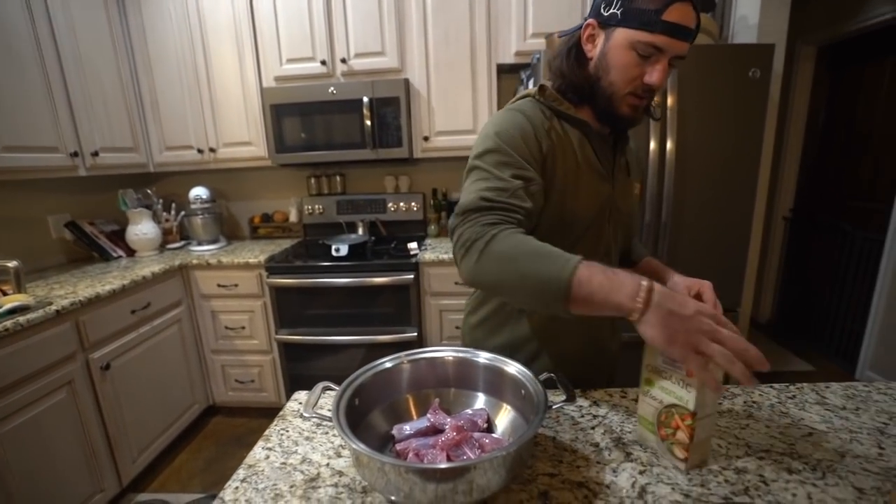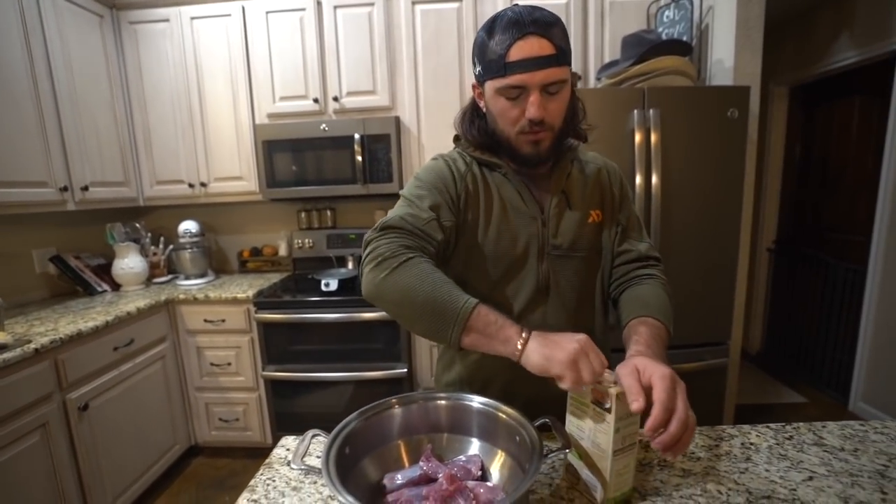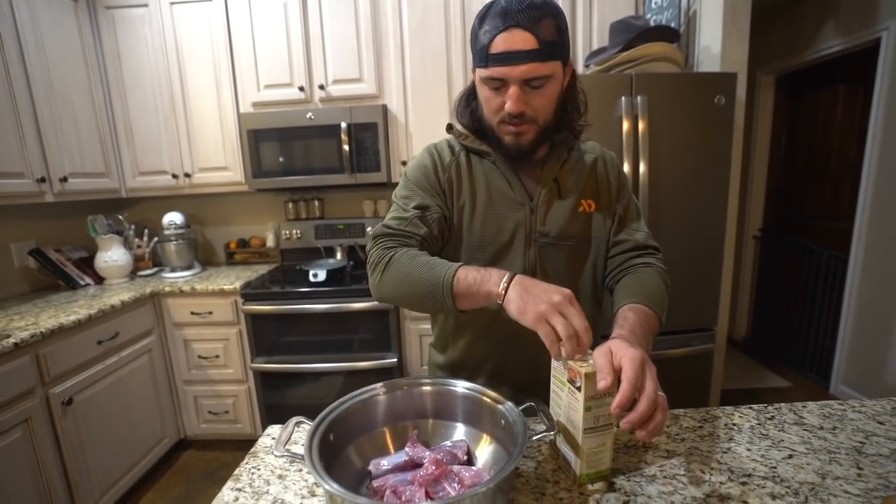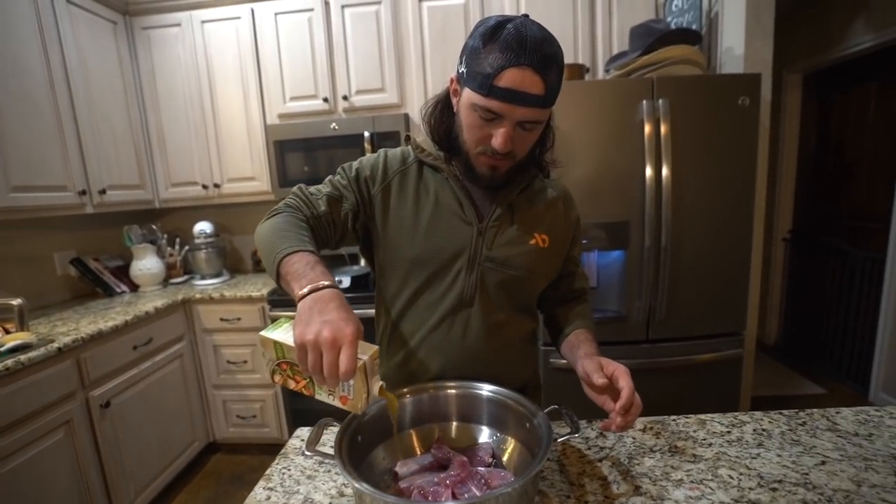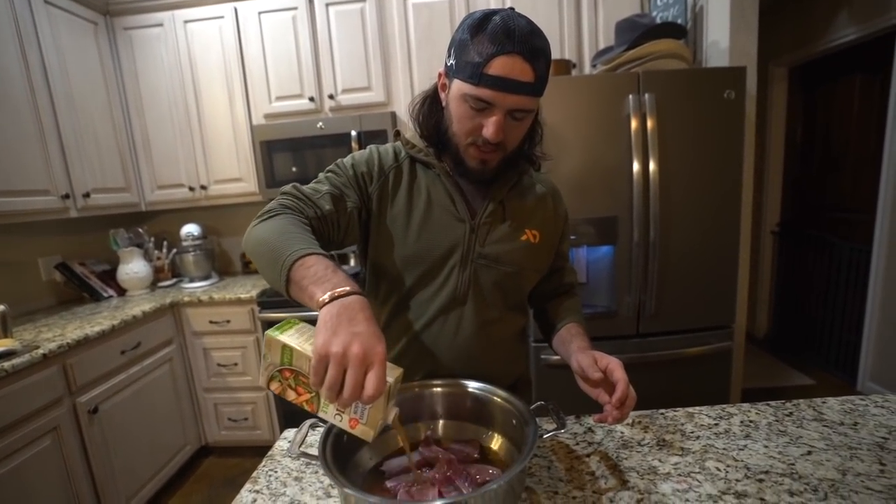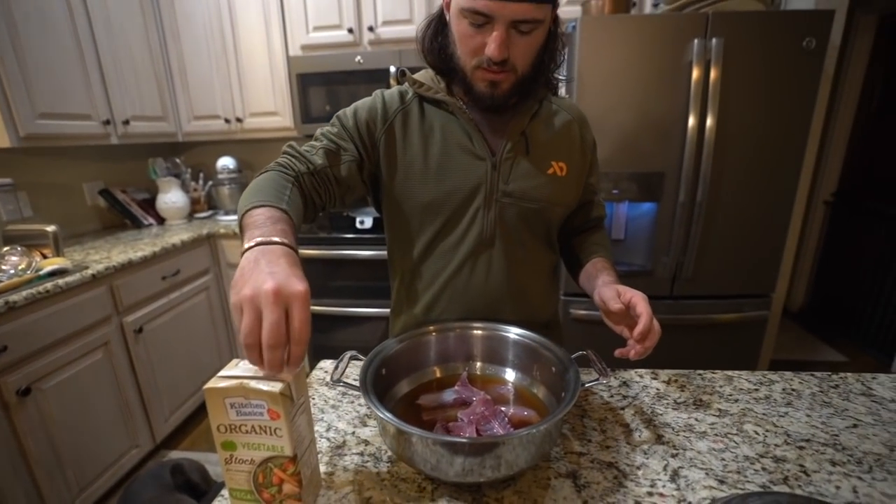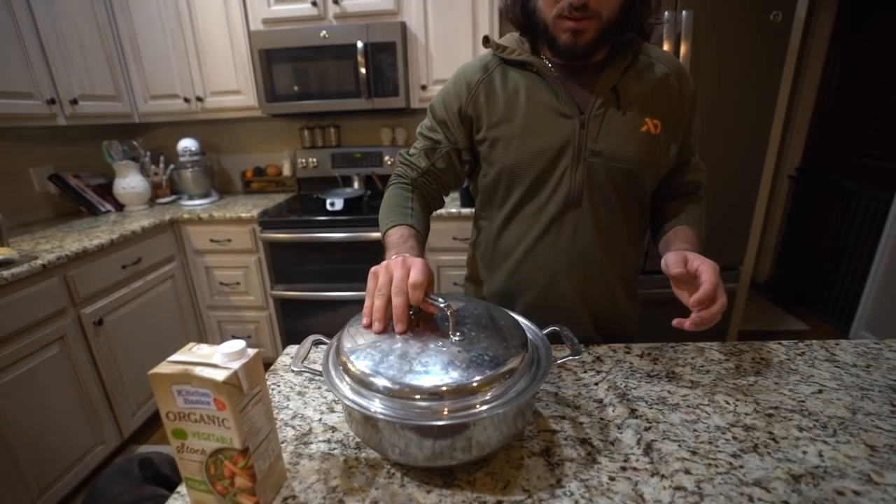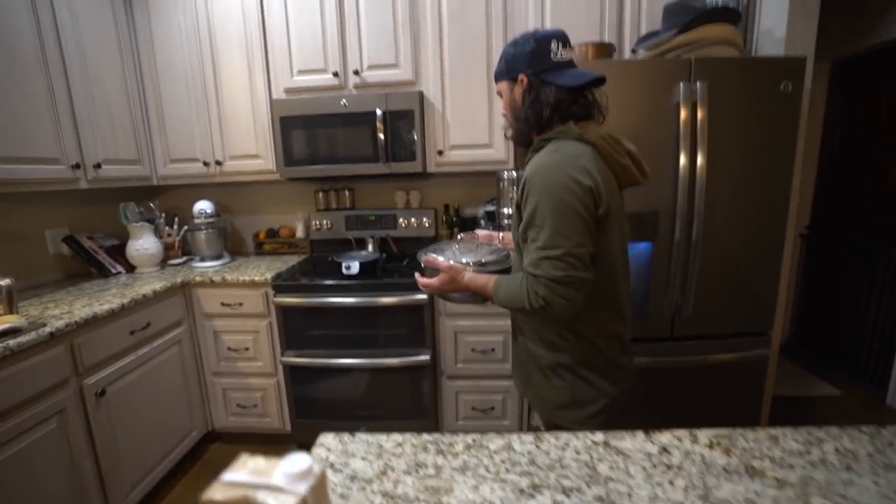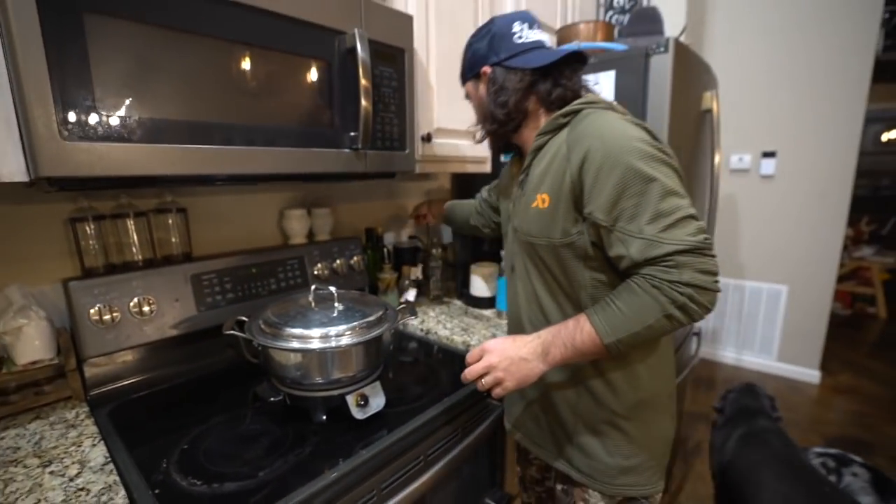So all we're gonna do is add some organic vegetable broth. You can add chicken broth or beef broth if you want to. This is just gonna help the breakdown process when we're cooking it, and keep the rabbit from drying out. So about a half a box of broth, and that is all we're gonna be cooking it in. So put that on there, bring it over here to the old hot pad and plug it in.